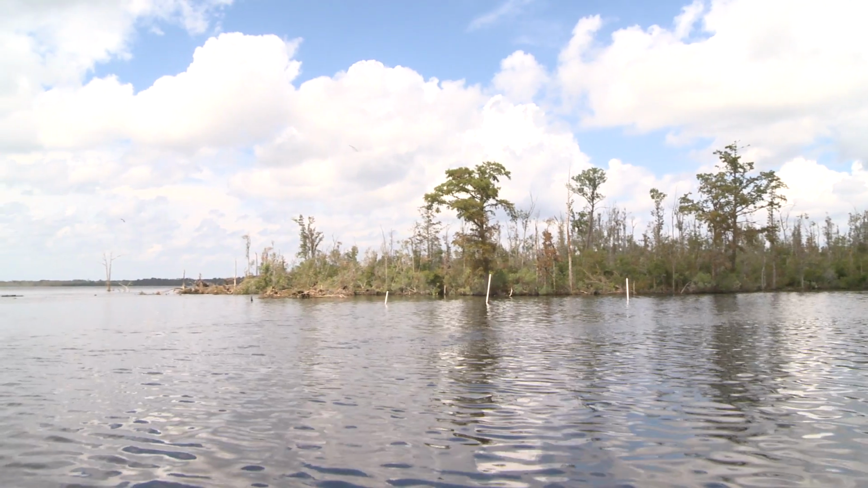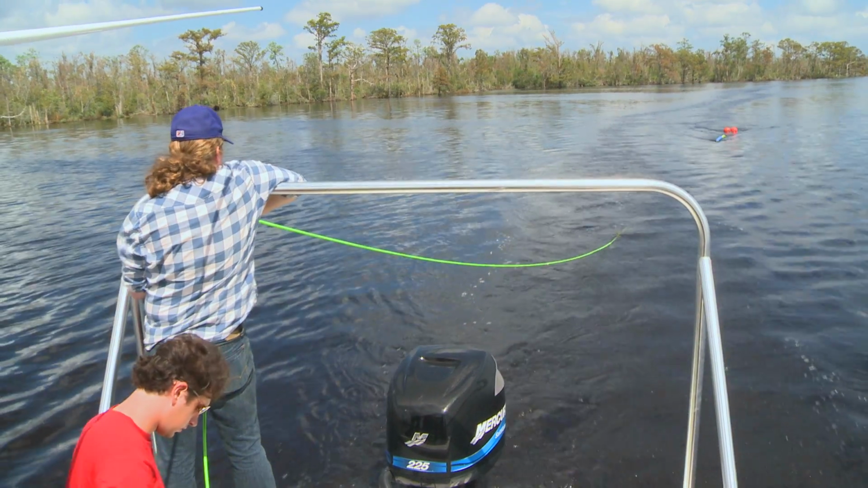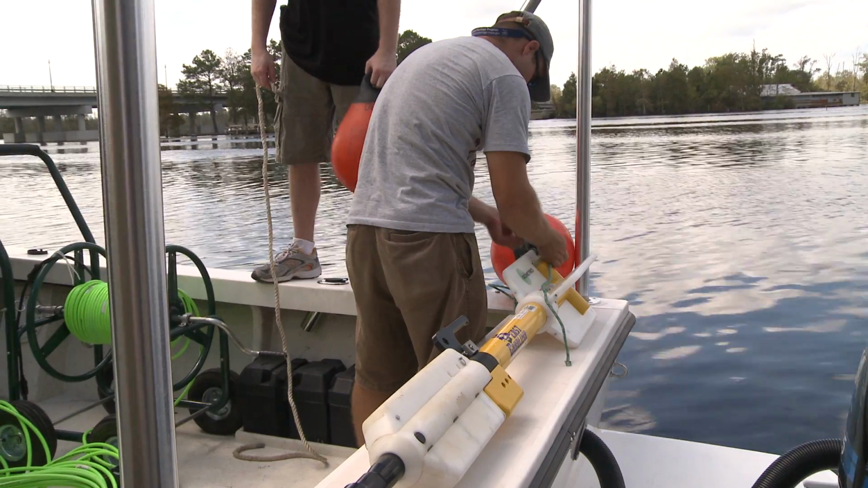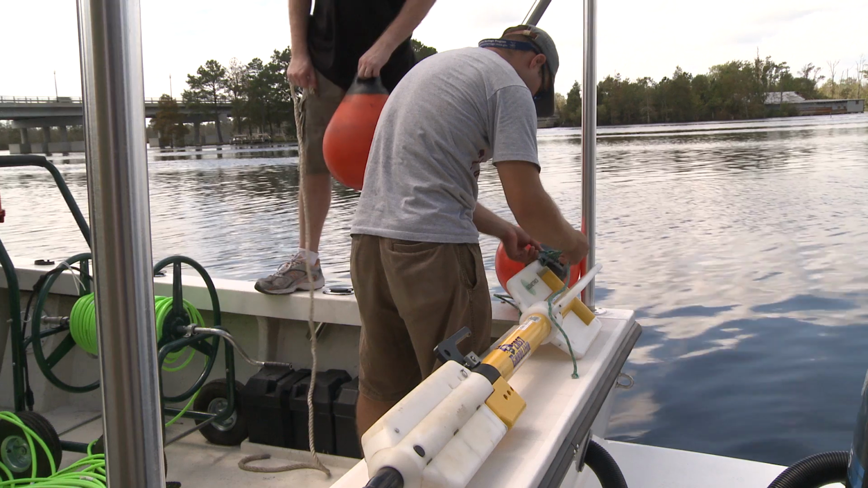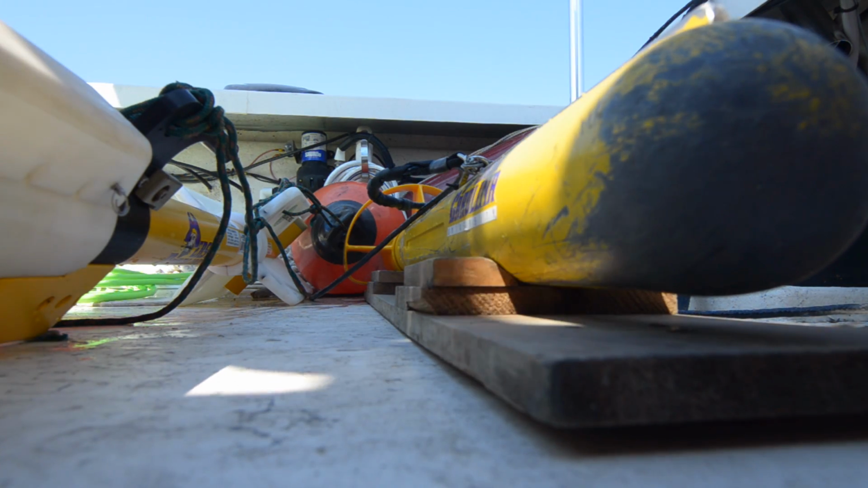Because the river is loaded with tannins and with sediment, it's very dark, so we can't use things like cameras, we can't really effectively use divers. So what we do is we use remote sensing technology, and the two main tools that we have and that we're interested in teaching our students are the side scan sonar and magnetometry.